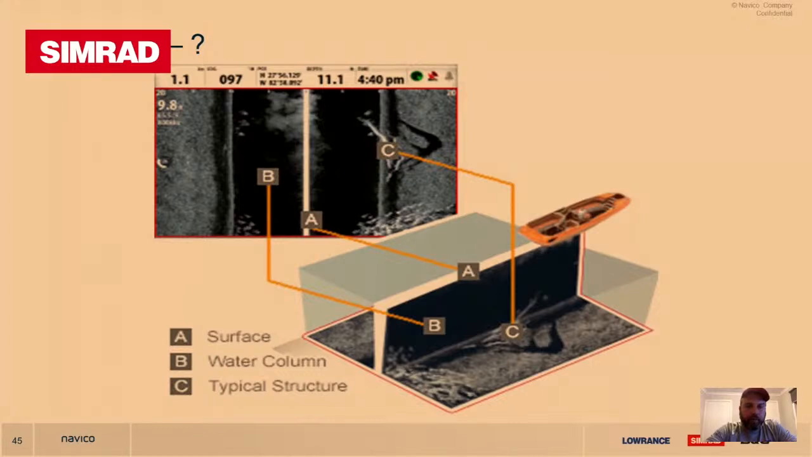it starts to paint a picture sideways a bit more, and I liken it to an MRI or a CAT scan, where it's taking little slices of the water column, and it's building a picture as you're going along. So it's not a high speed. It's not a high-speed transducer by any means. This is a precision tool.